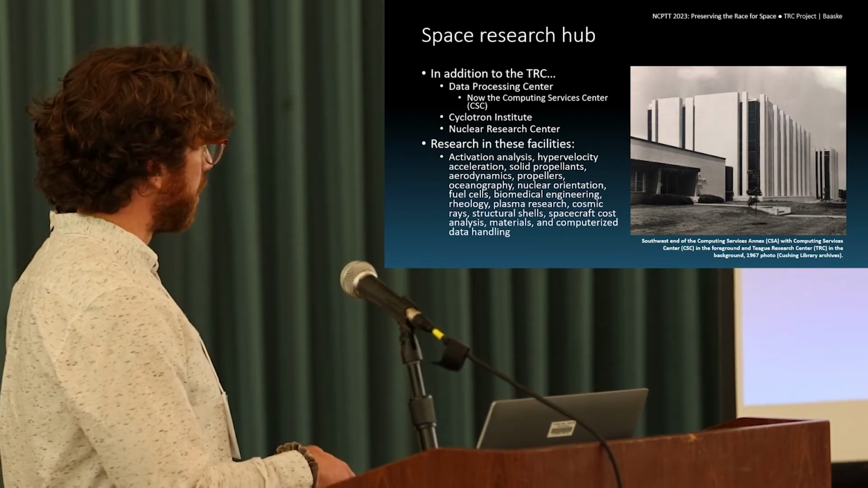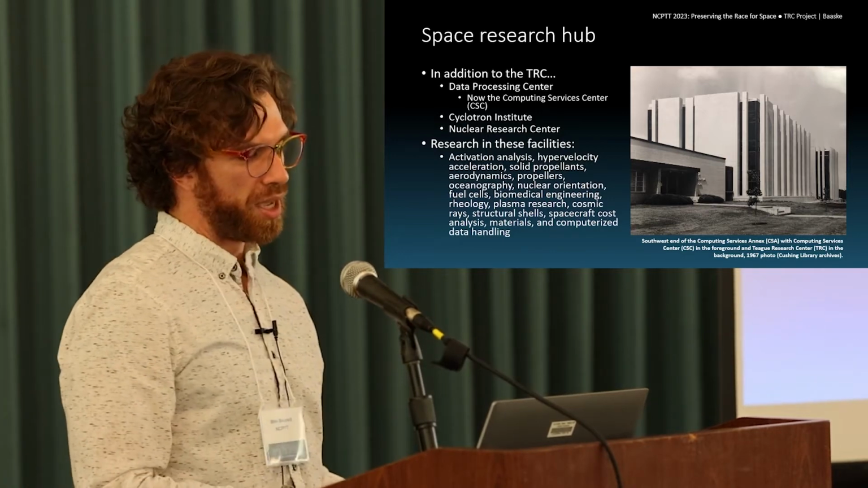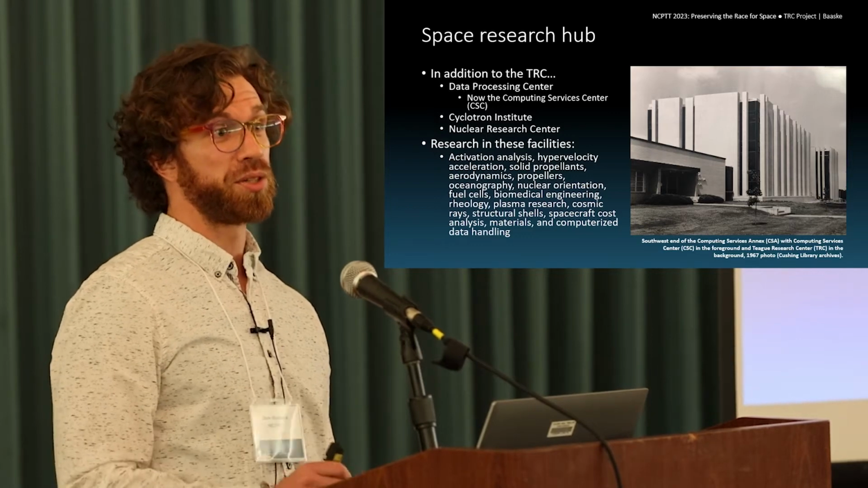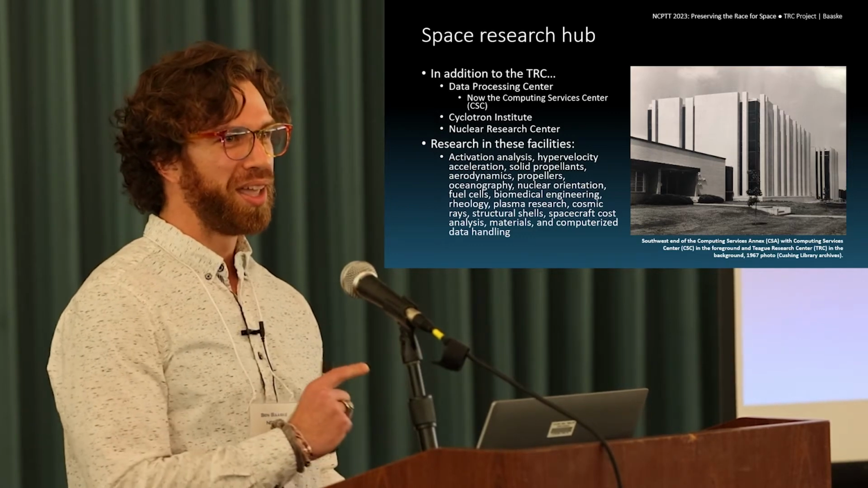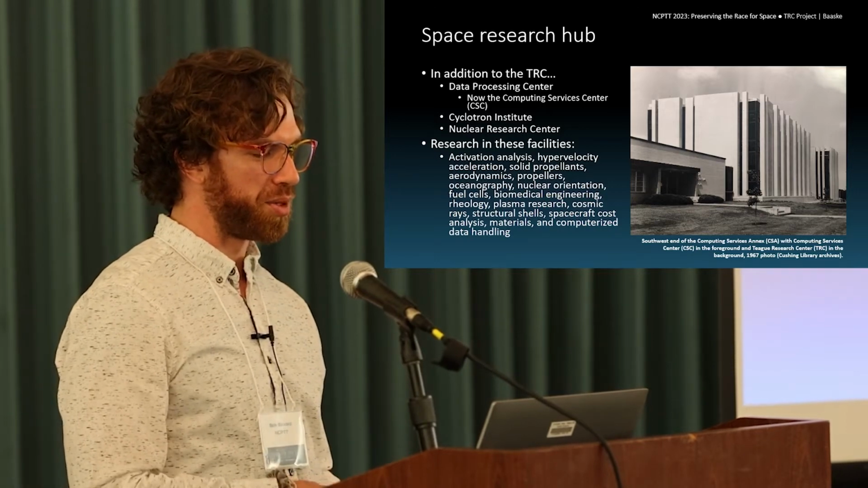We can see that here actually in the foreground, this is the data processing center. And the Cyclotron Institute and the Nuclear Research Center. The Nuclear Research Center is very far away. It's actually close to the airport on the other side of the highway from the university.